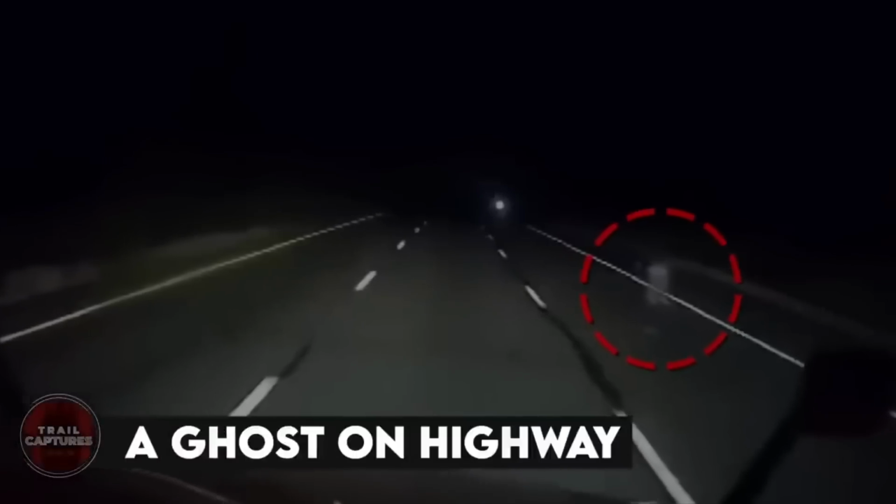A ghost on highway. While driving on the Queensland Highway, the driver had no idea something surprising was about to happen. As he kept driving, he noticed something strange on the side of the road. To his surprise, he and other people saw a ghostly figure standing right in the middle of the road. The ghost looked like a pure white child floating just a little bit above the ground. This spooky sighting became famous and many people started calling it the ghost child. However, some people who didn't believe in ghosts argued that it might not be real.